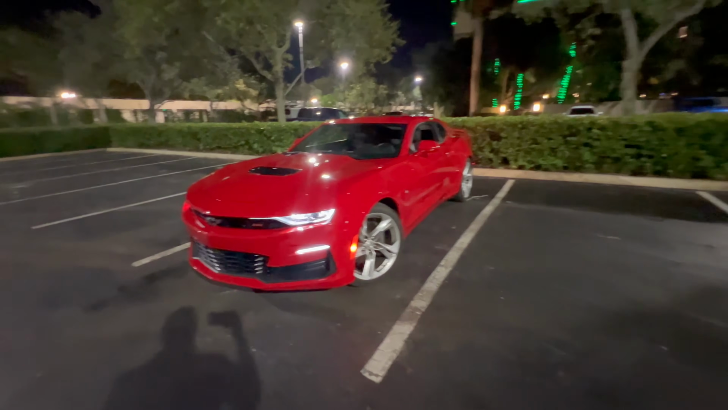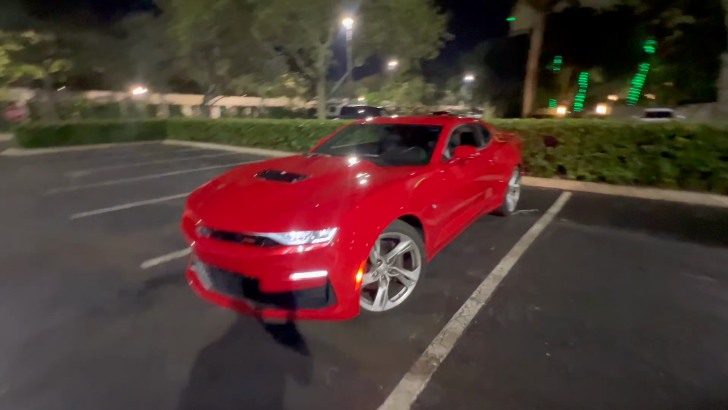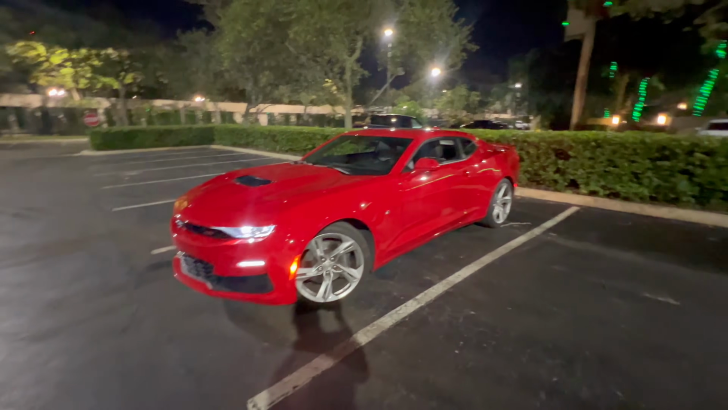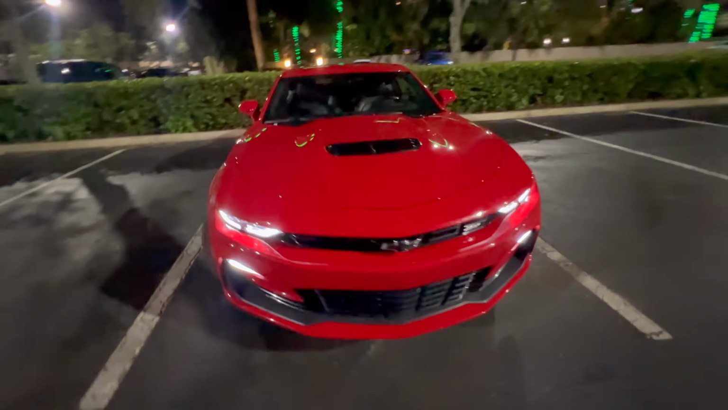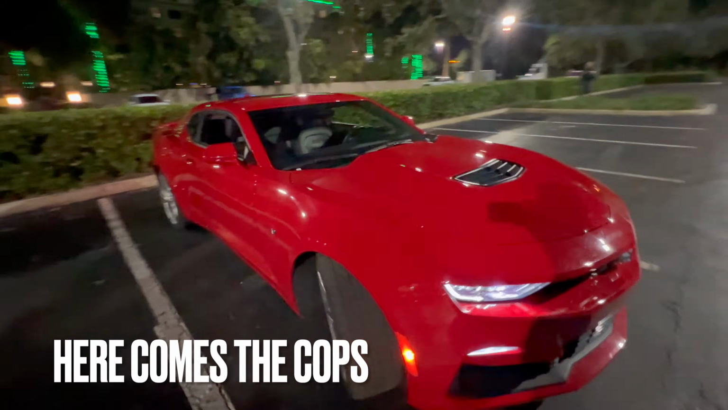Yes sir, the Camaro. This Camaro, man, you can get hold of a muscle car with a V8. It's the best thing ever. I love muscle cars, I love V8s, I love the sound, the power, how easy it is to slide the car. It's just beautiful. I love it. There you have it, guys. 455 horsepower, 455 foot-pound of torque, in a V8. Beautiful car.